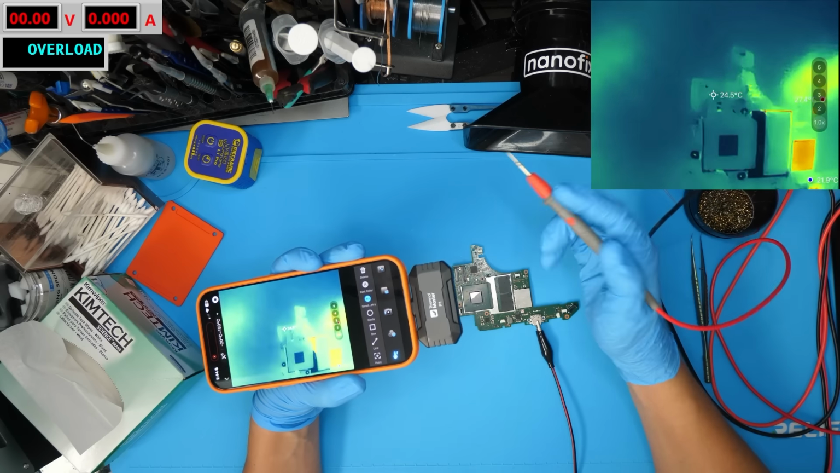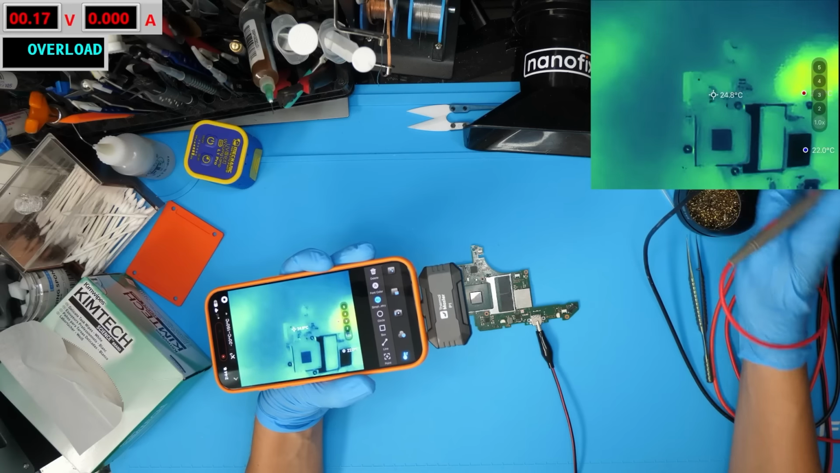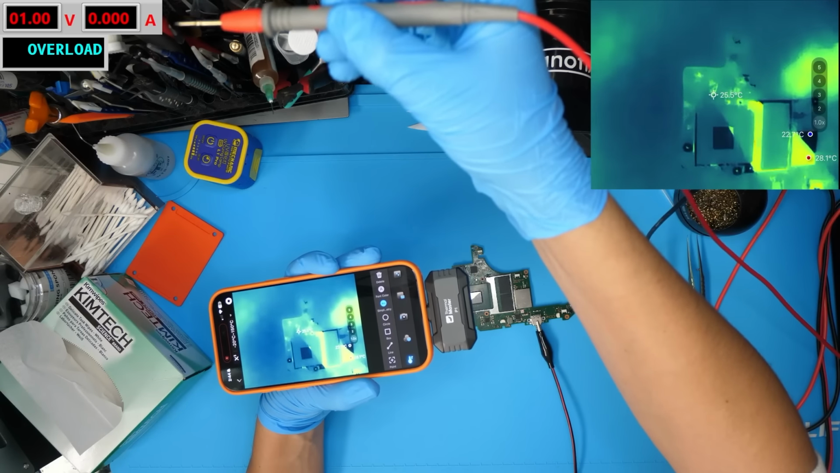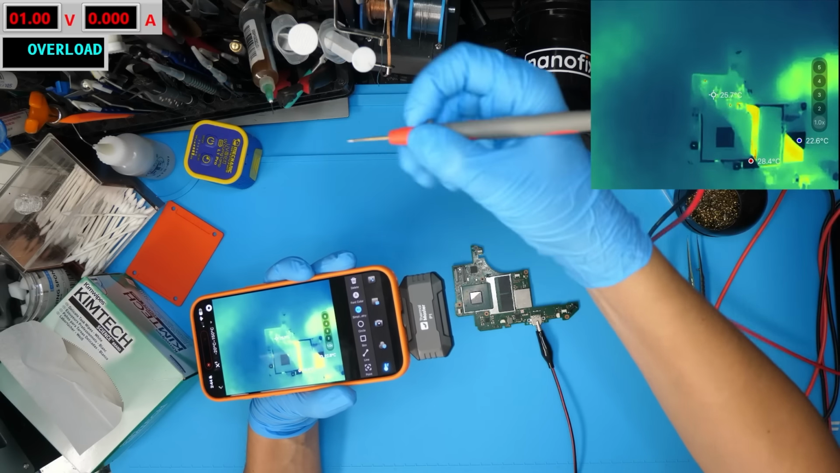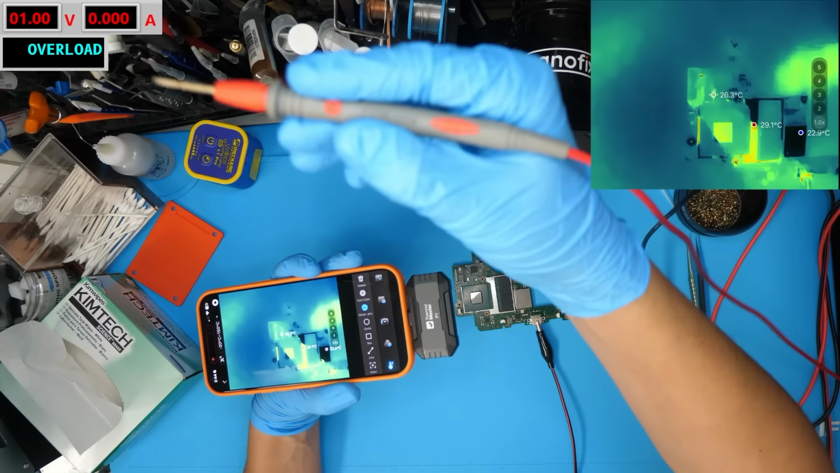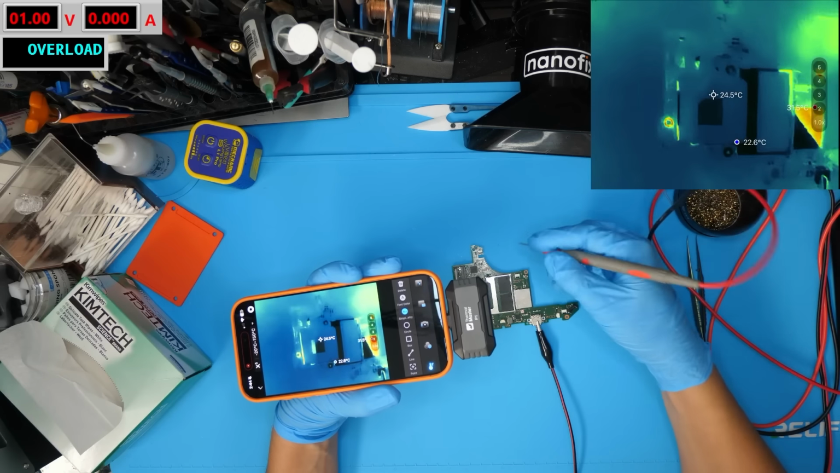So I've set my bench power supply to 1 volt at 500 milliamps, and we're going to inject it into this 3.3 volt rail here. So I'm going to turn the power supply on. You can see the top red section, this is my bench power supply, and then the bottom section here that's blue, that's my multimeter. So you can see there's 1 volt right now on the positive lead, but it's 0 amps because I haven't connected this to anything yet, so it's not pulling any current. So once I connect this to the shorted rail, we should see a little bit of power being drawn, and hopefully we can see what is heating up with the thermal camera.